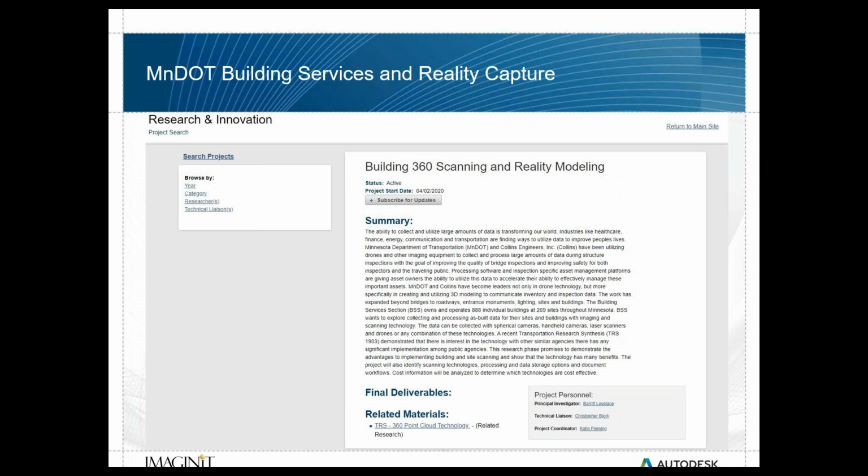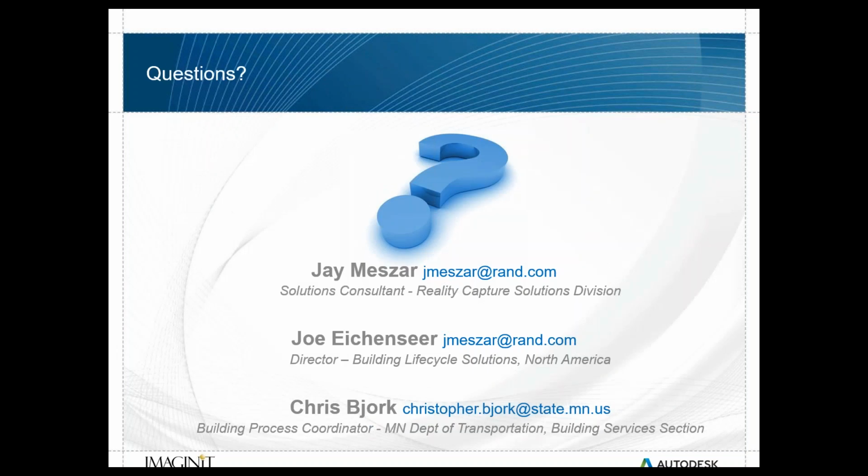So that is where we stand with our research into 360 scanning and reality modeling. We'll go to the next slide. And that opens us up into the Q&A section.